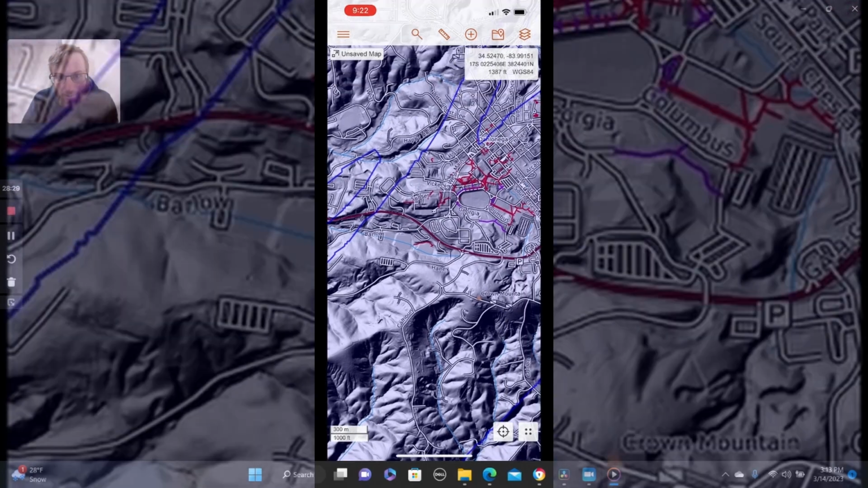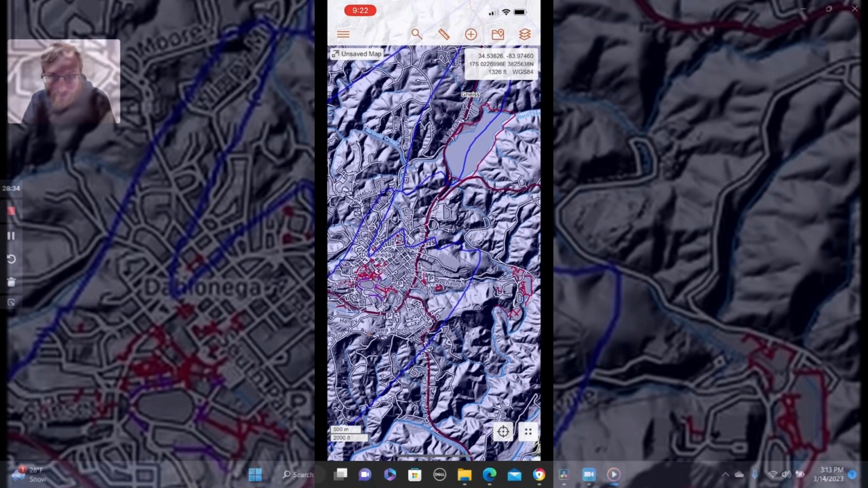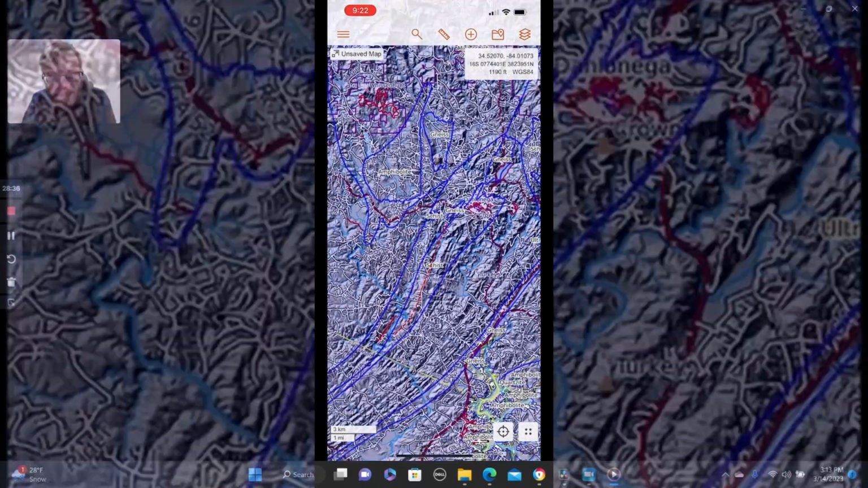So yeah, going up into Dahlonega, you can see a bunch of the workings turn and go into there, but Dahlonega probably had to remove some to actually build itself.